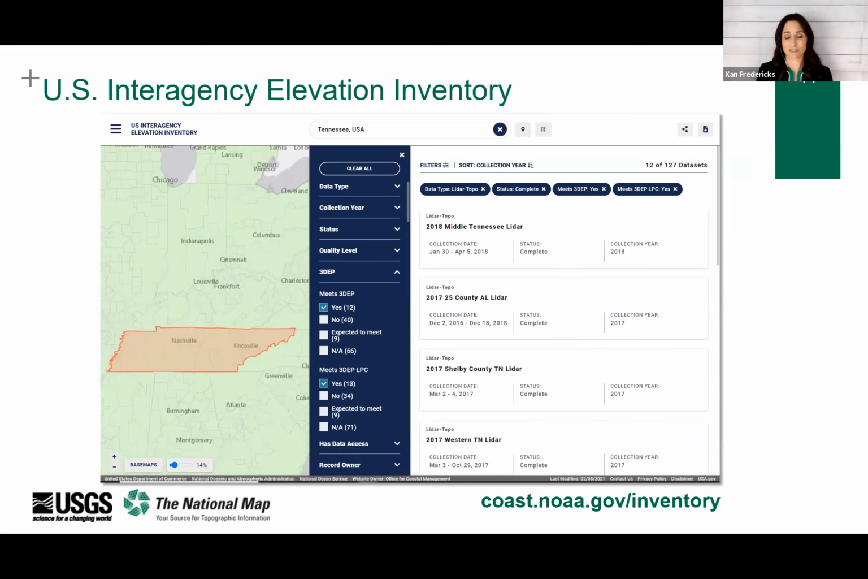And I just visited it earlier this week and zoomed to Tennessee. And then I filtered by topographic data sets that are complete and meet 3DEP requirements. And immediately 12 data sets were listed as being available with their associated dates. Now, if I'd clicked on a data set name, I'd have been able to see more metadata. So I could see where I could access the data, or the collection date, or the quality level. Does it meet 3DEP standards? And if not, why not?